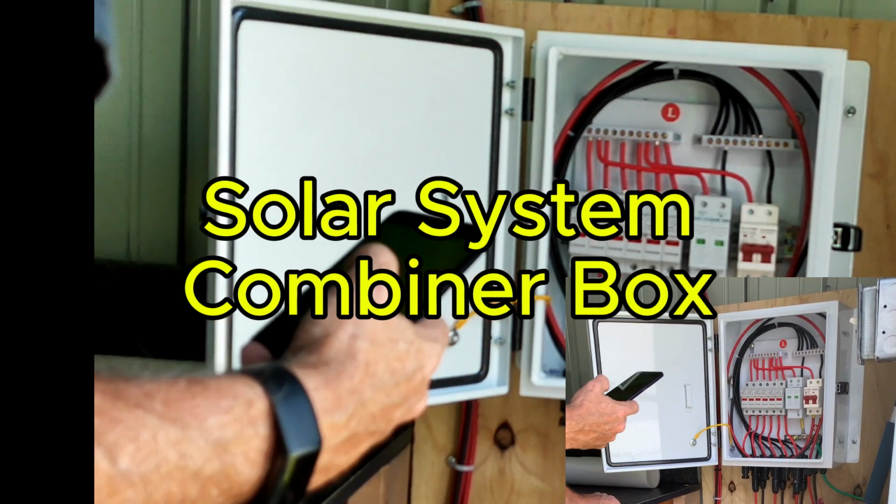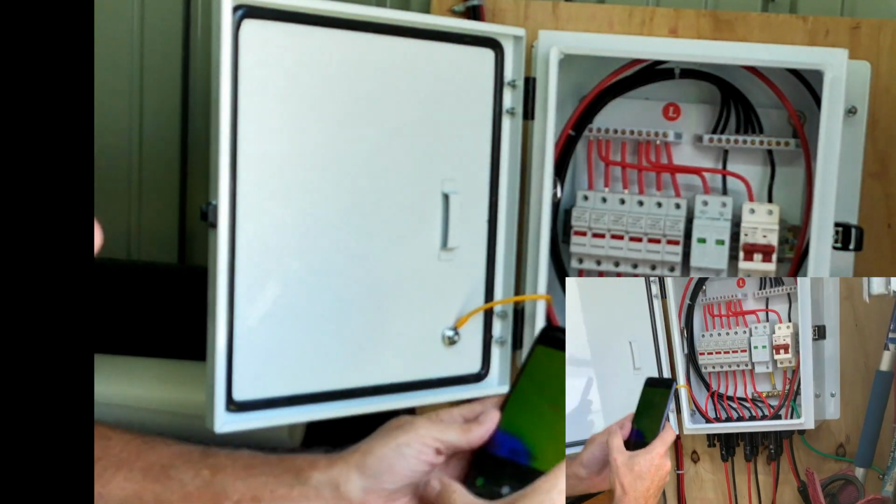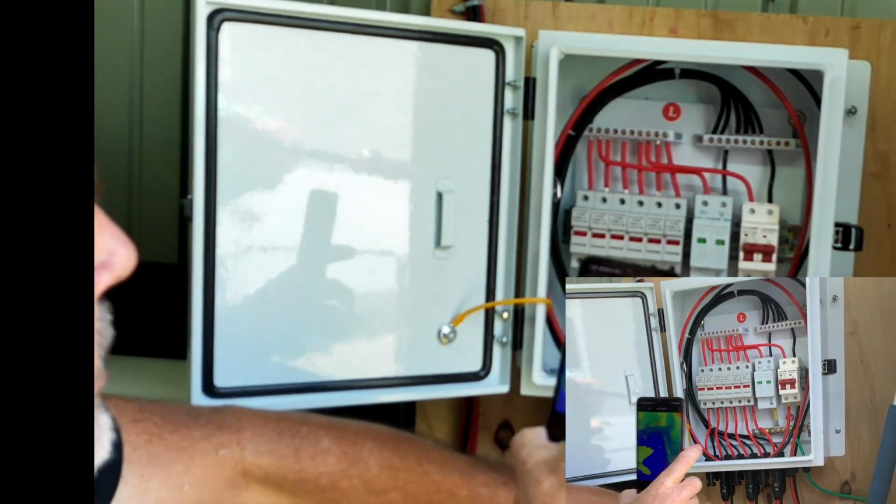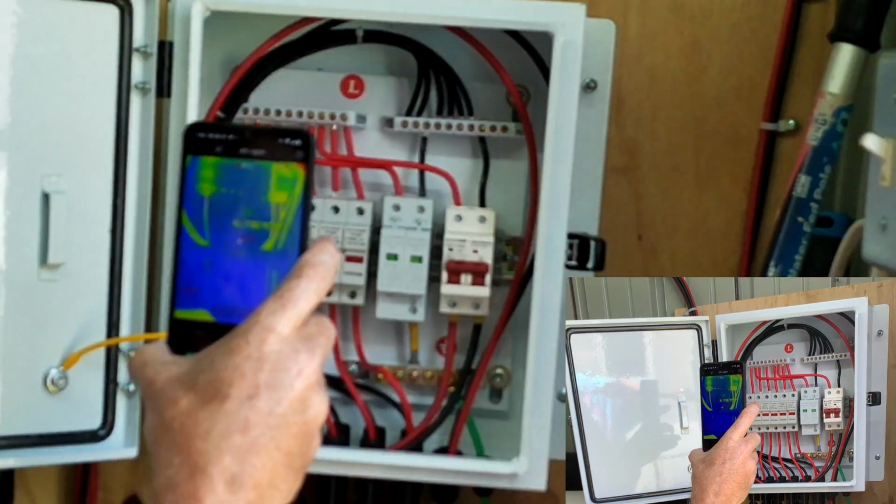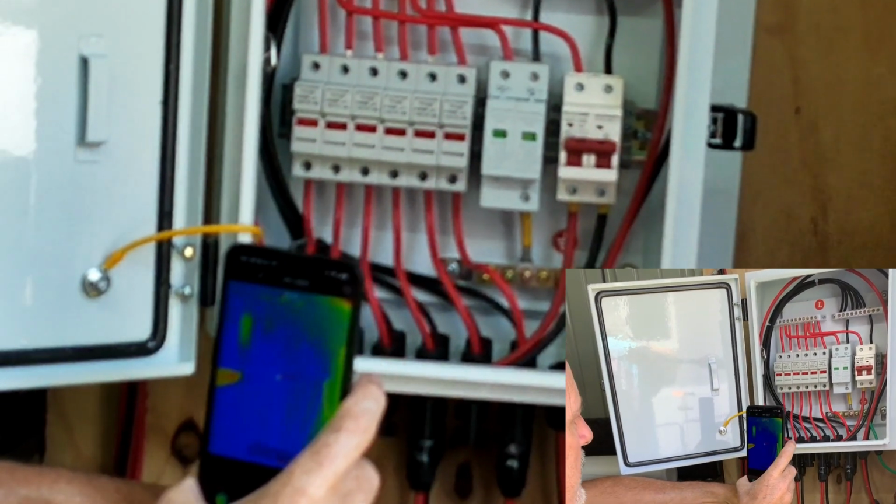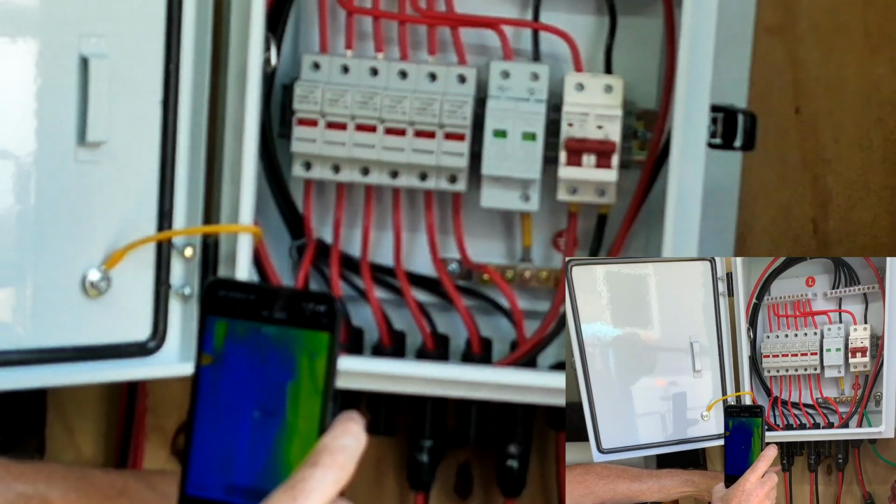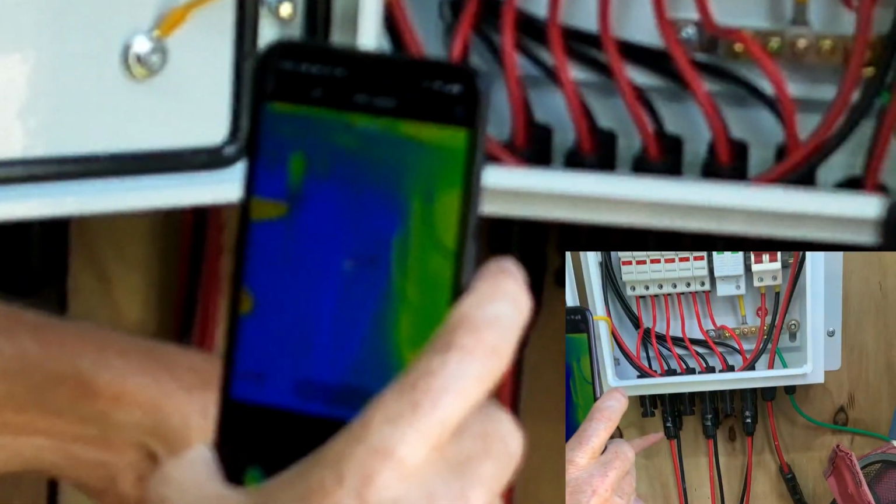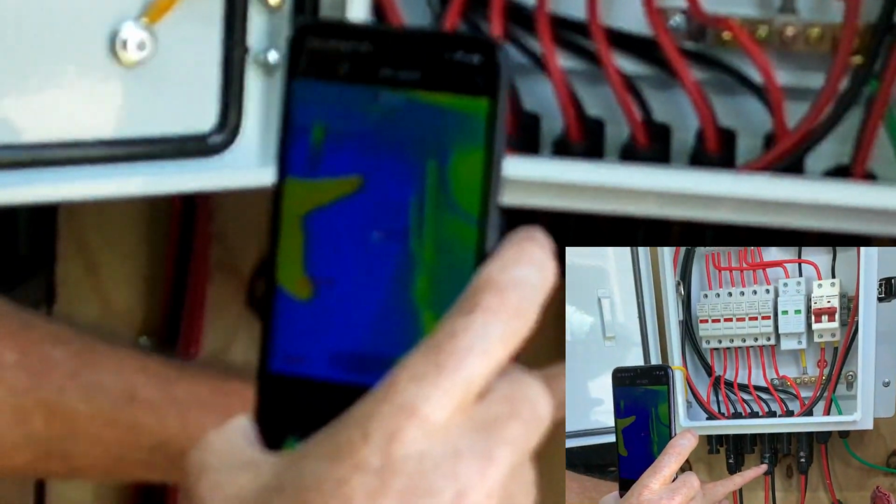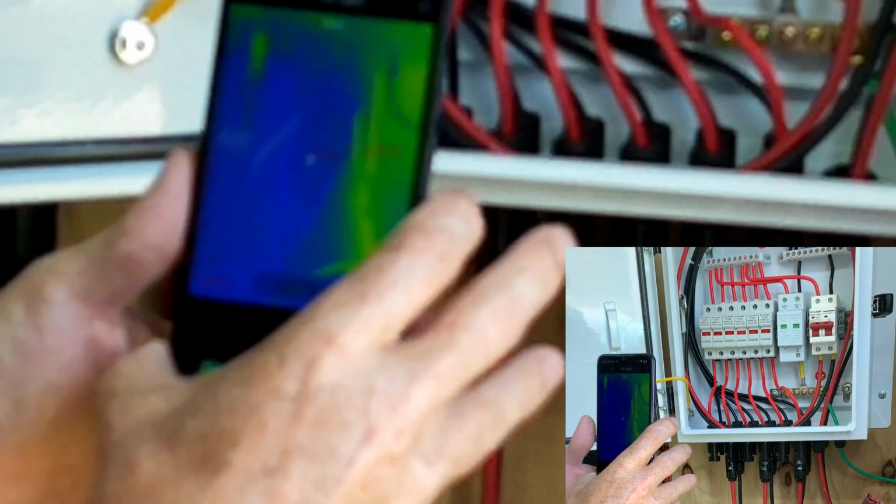All right, here we are at the combiner box. This should be very interesting because this is where we have those three lines coming in from the solar panels we just looked at. They all come in and connect here. As you can see, my finger's pointing at the first one, the second one, and the third one. There is absolutely no temperature change here.